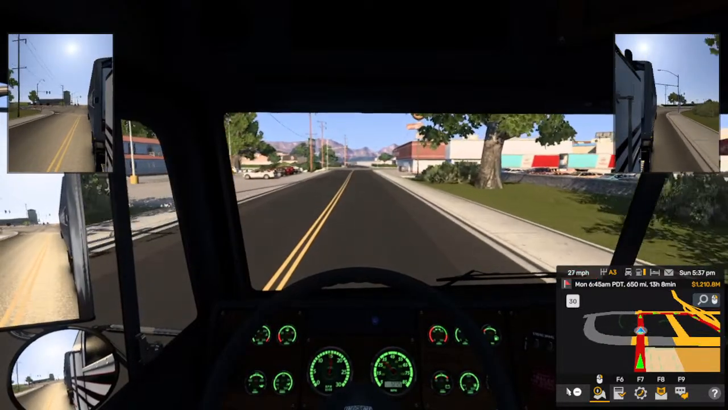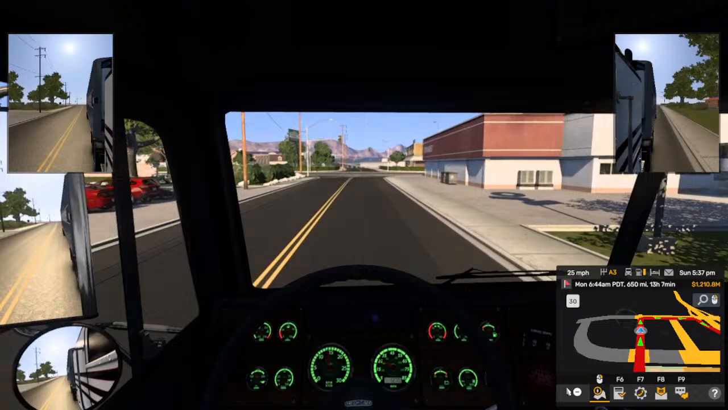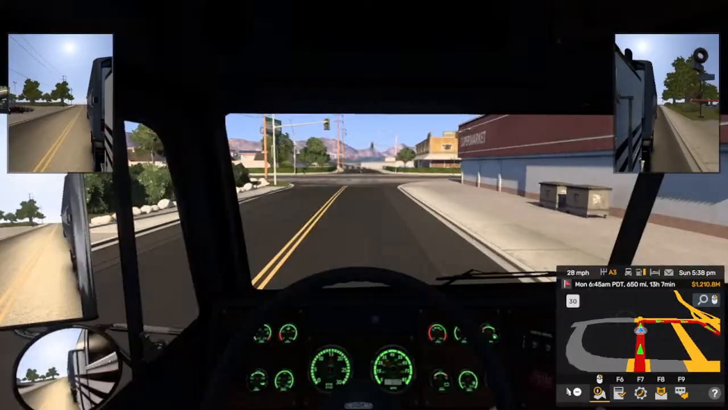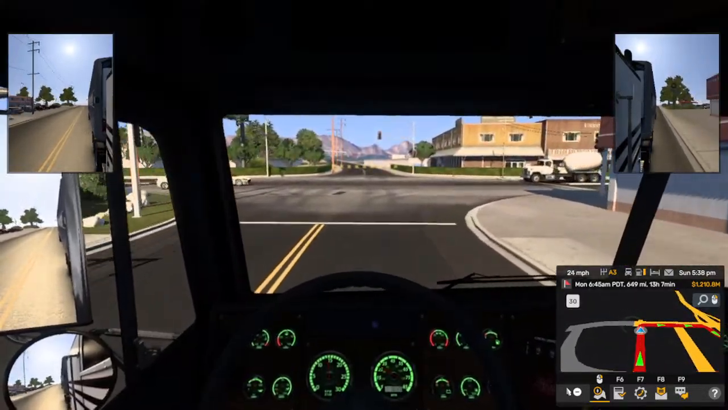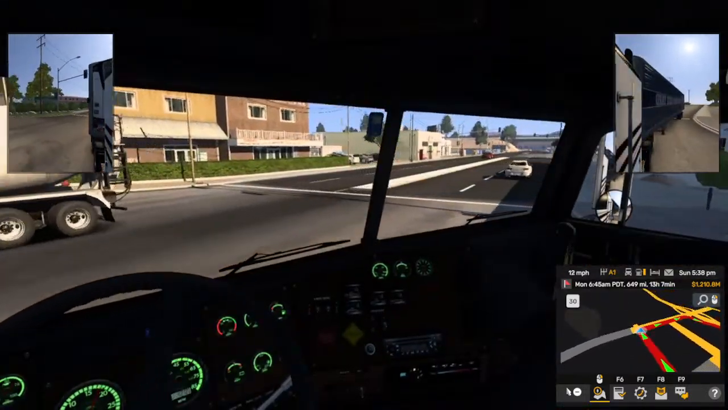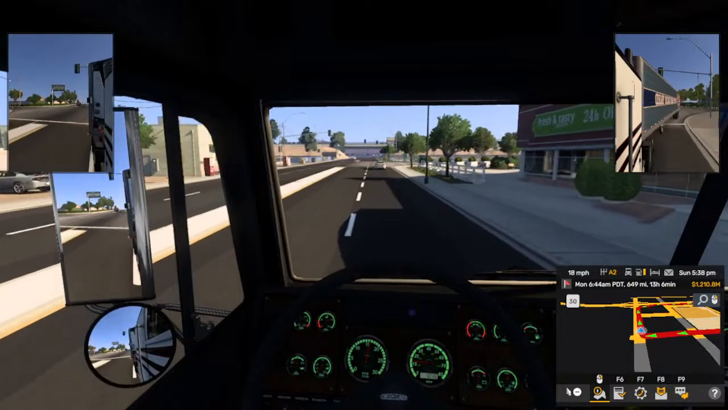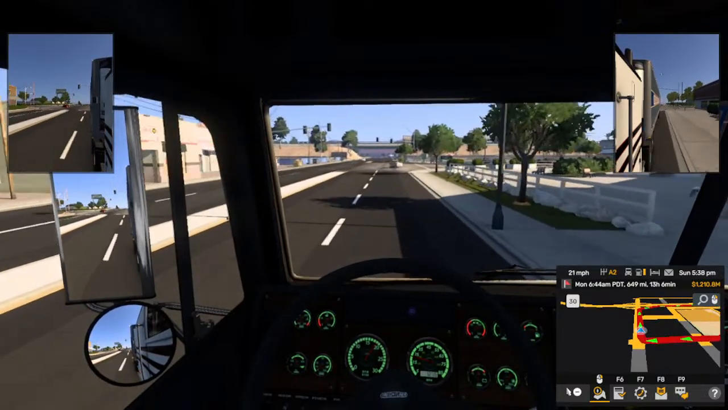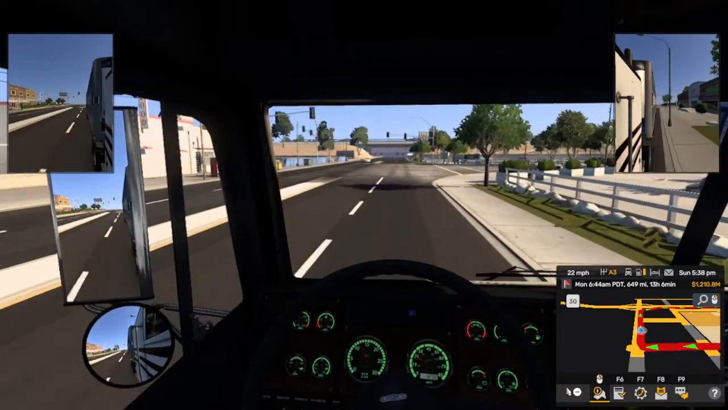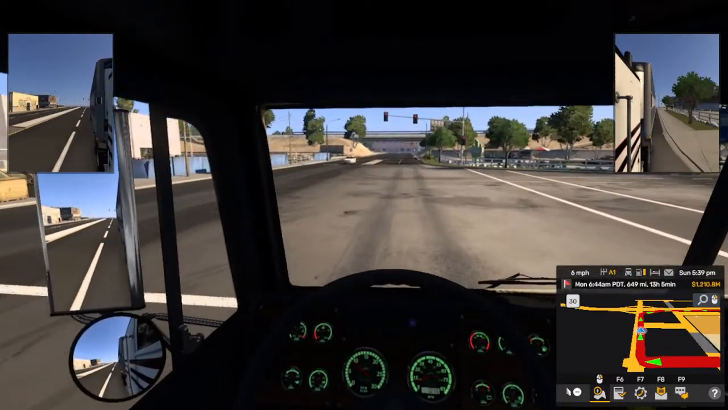Get ready to turn right. Turn right. Keep right, and then turn right.